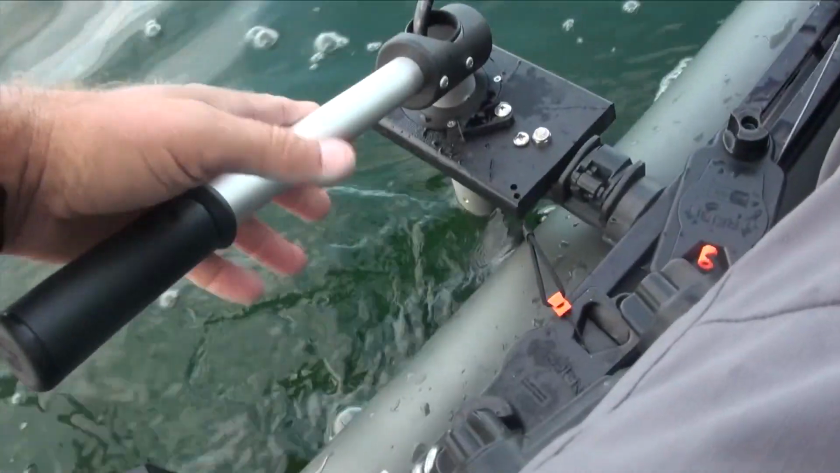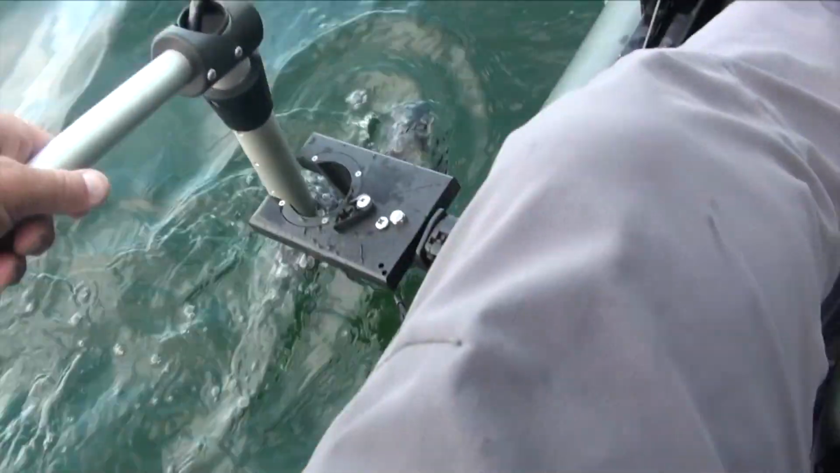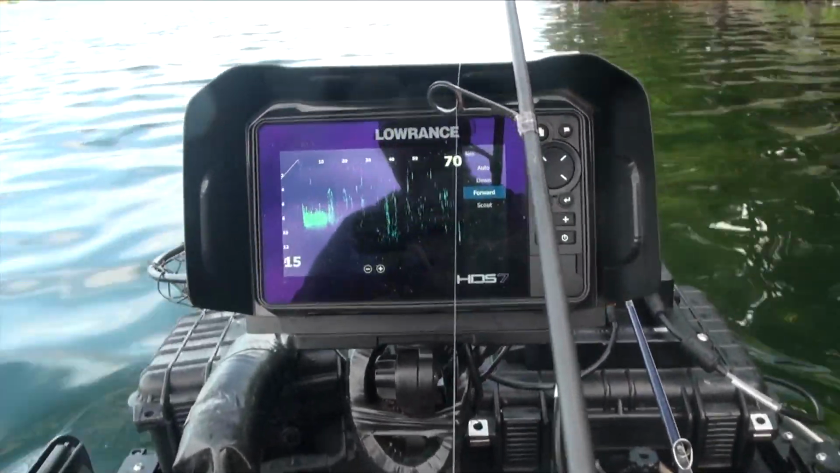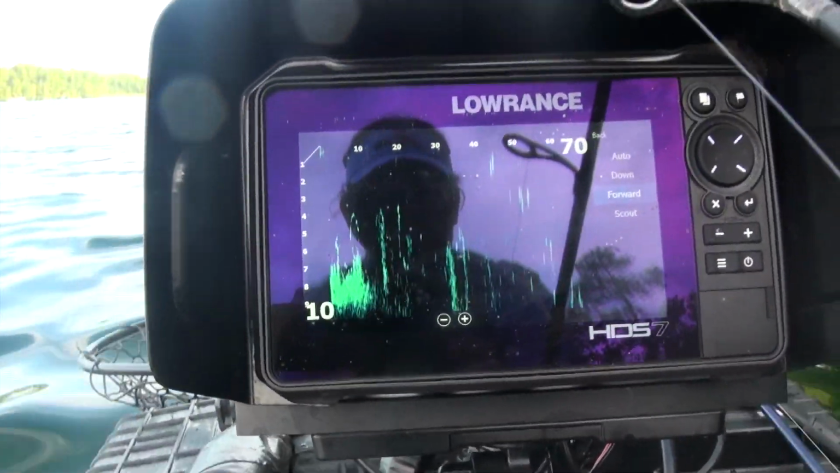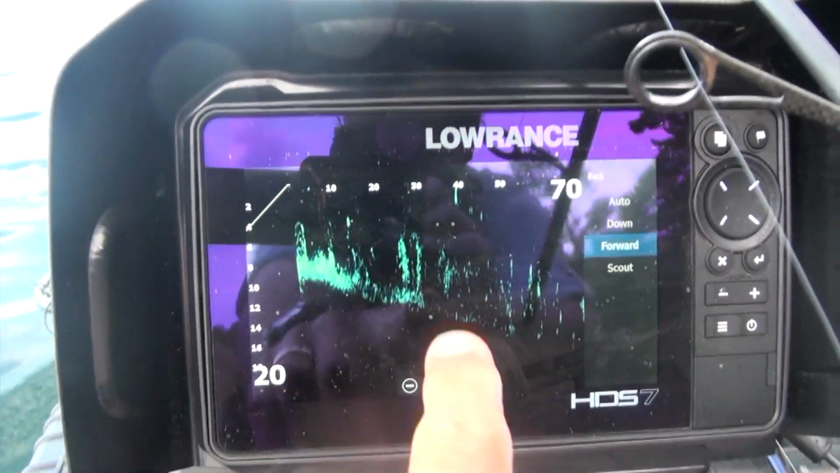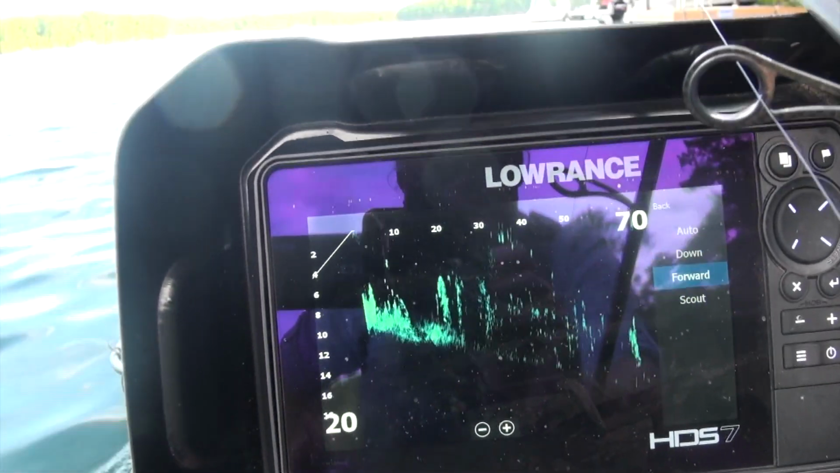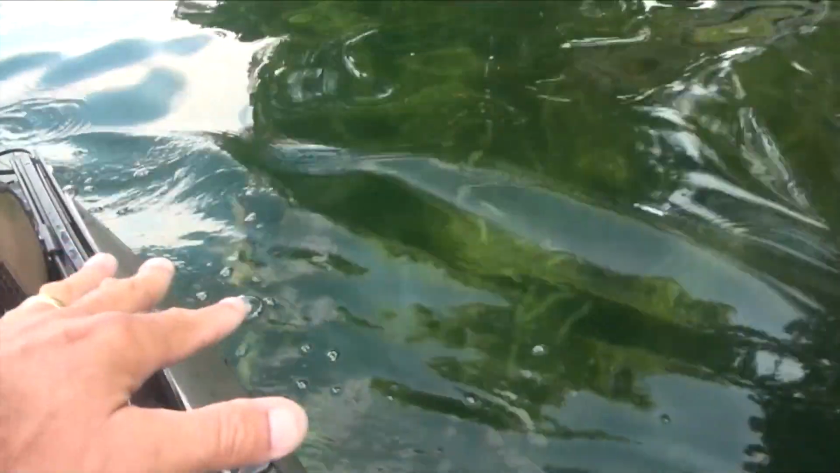So I put that ActiveTarget transducer in here just to look ahead and gauge general fish activity. Most of what I'm seeing as I move forward is a lot of panfish movement. I think these are some panfish right there, hanging out right above the grass that we can see coming up here.